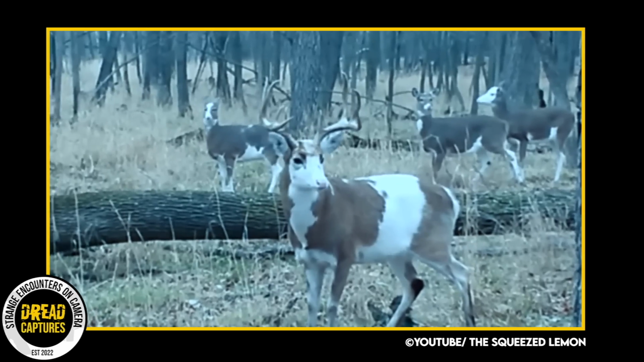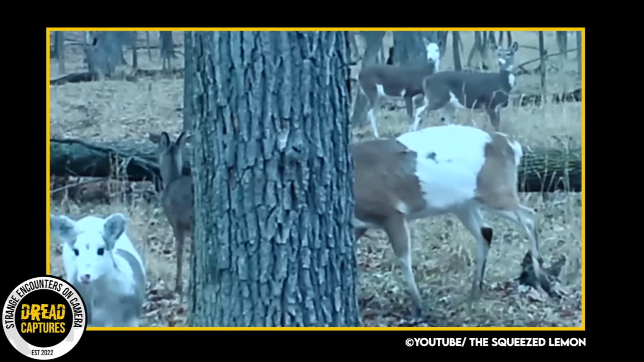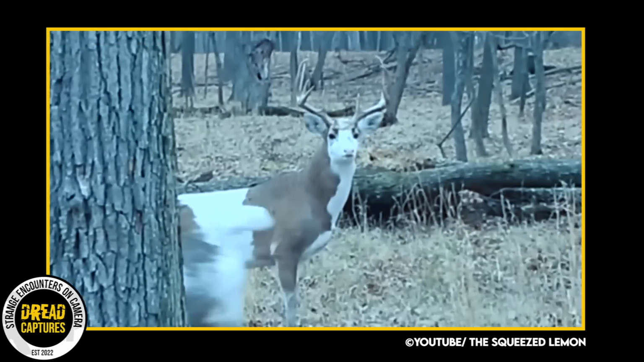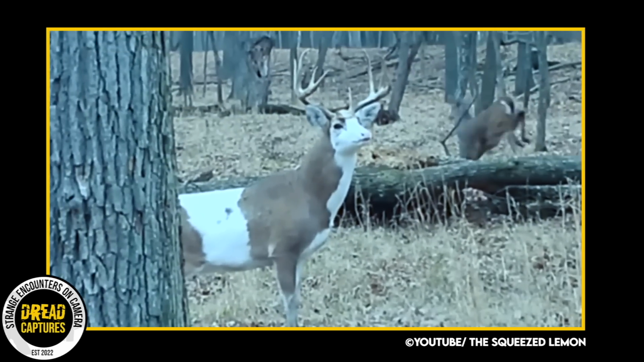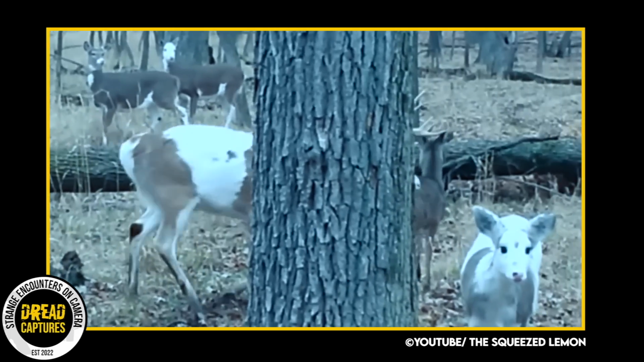The white-tailed deer is easily the most captured animal on all trail cams combined. Everyone knows them. They're the standard deer, so to speak, brown with a white tail. So it's not every day we're lucky enough to see a piebald deer.